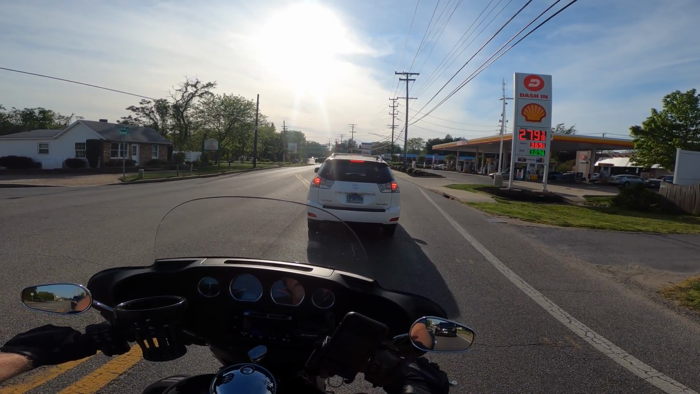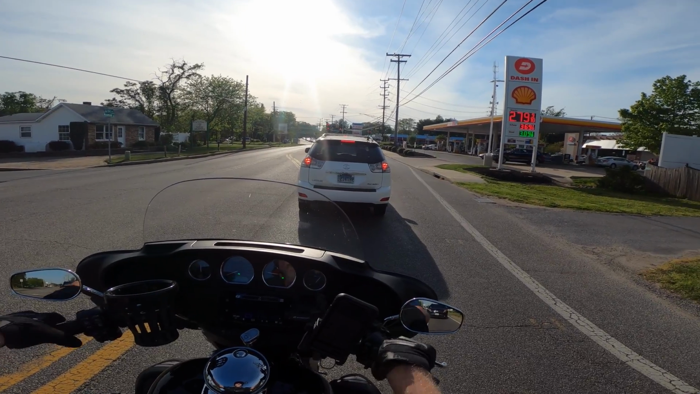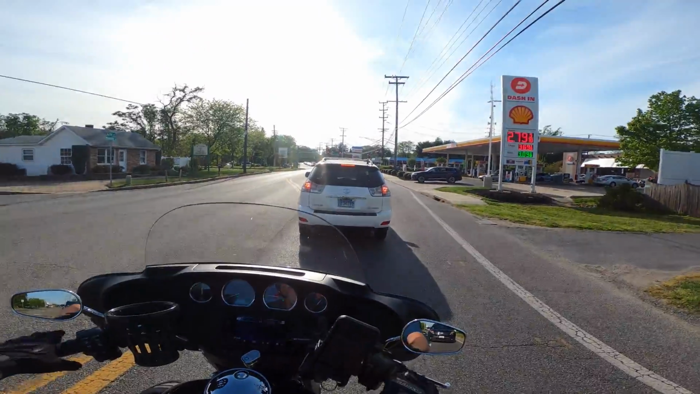Now, we're not doing as fancy of a ride as we do a lot of times, but we're having a little bit of back road here. Better than taking the highway, which we did on the way down.